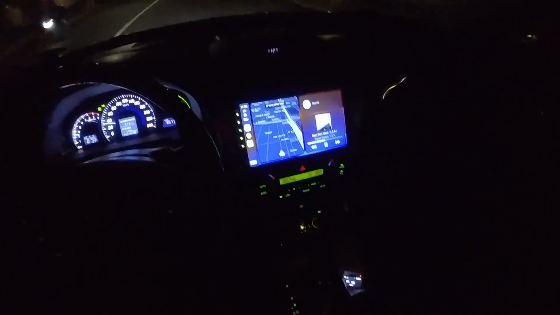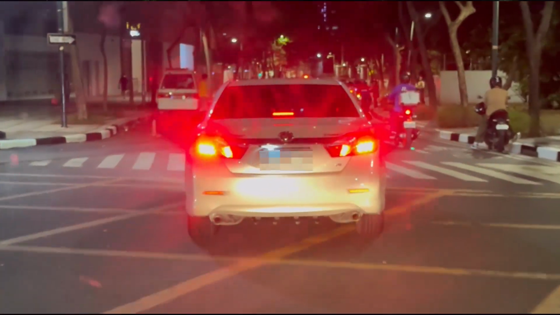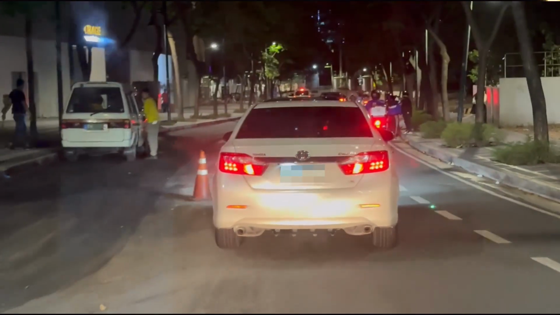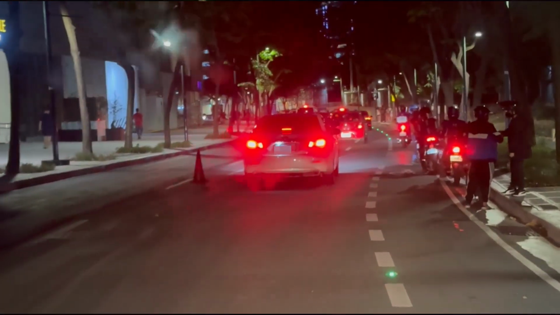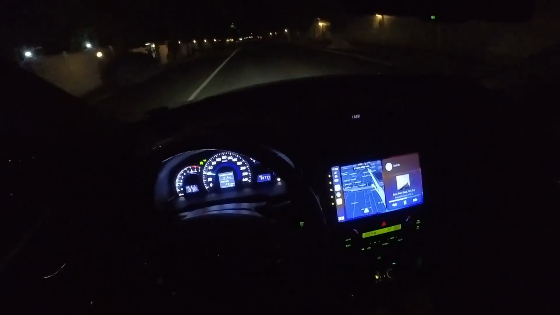Yun naman pinaka-importante, is that we maintain the cars that we own. And of course, some cars are not built the same way as others, diba? But with this 2GRFE, you see it in a lot of engines, models, diba, of this era.